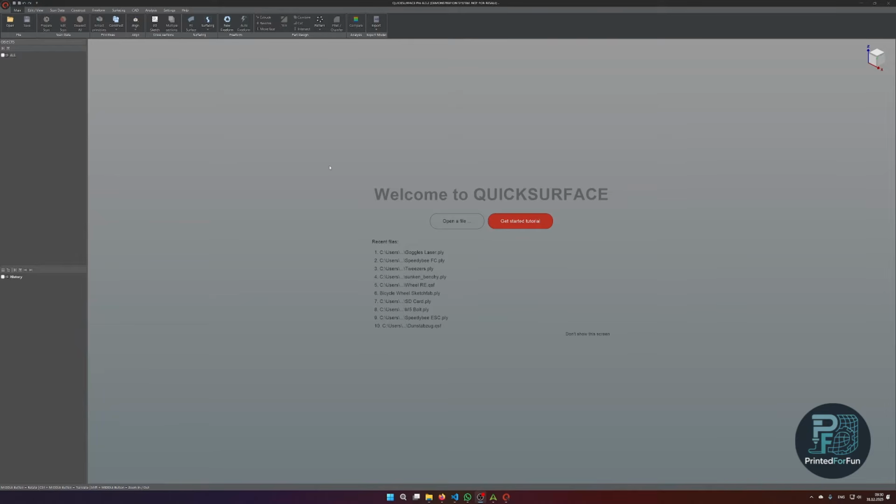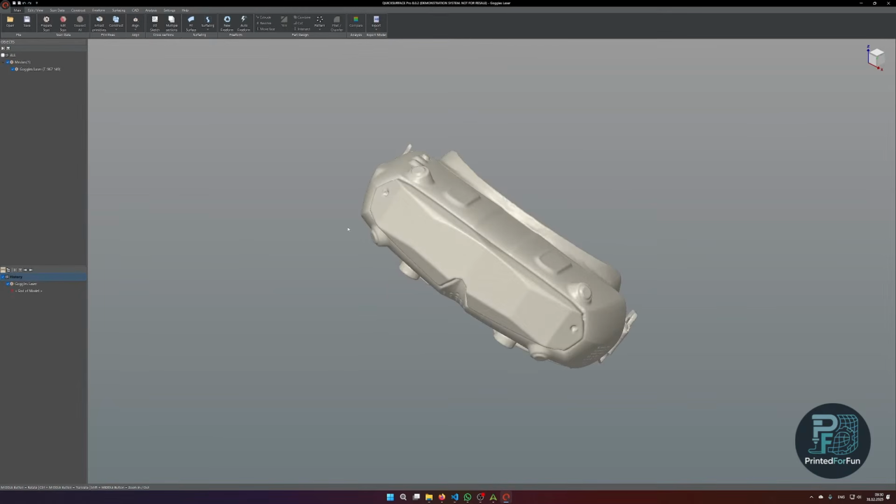And Quicksurface Pro is basically a whole CAD software packed into this on top. So it can even construct whole parts, like ready to print parts, ready to use in other project parts. So for me, the Quicksurface Pro was the more obvious choice. So let's open the scan of the goggles.